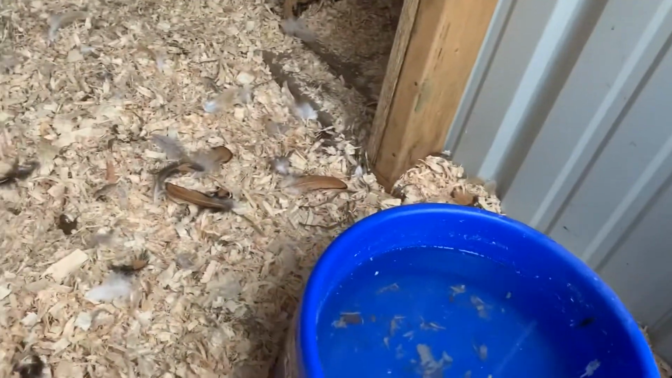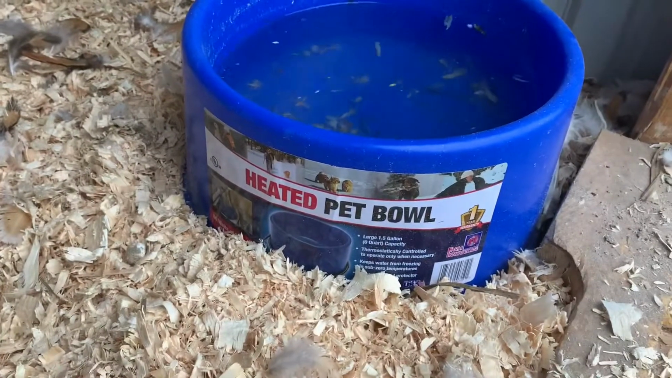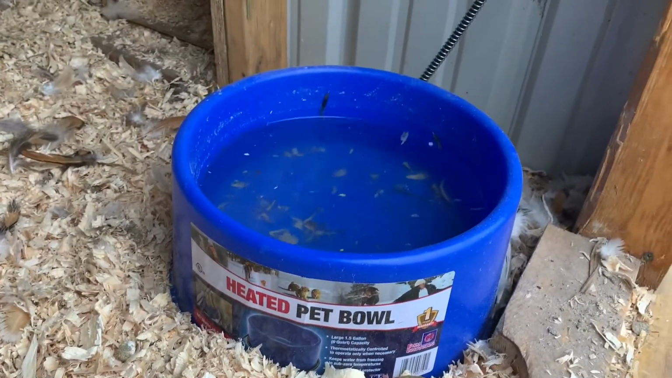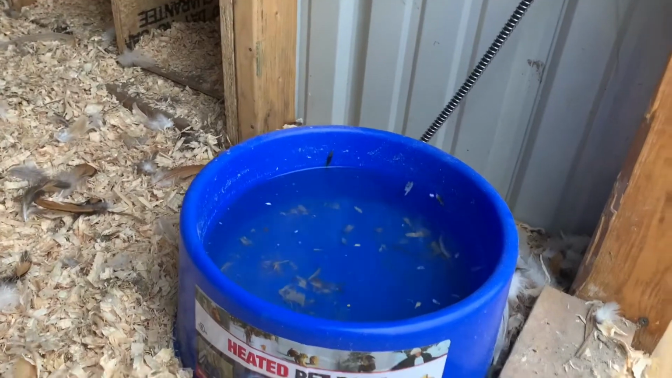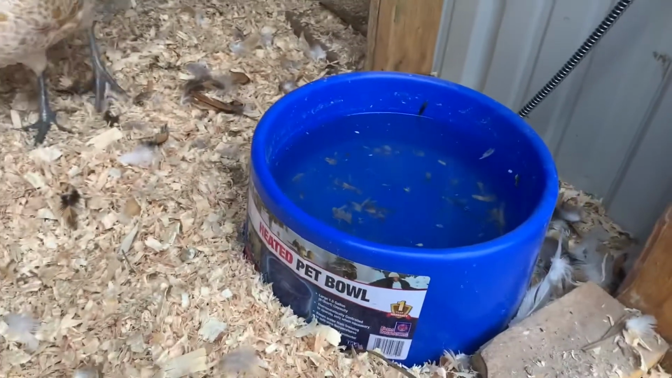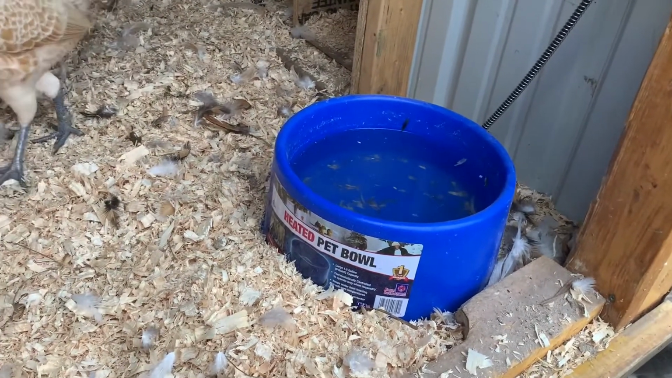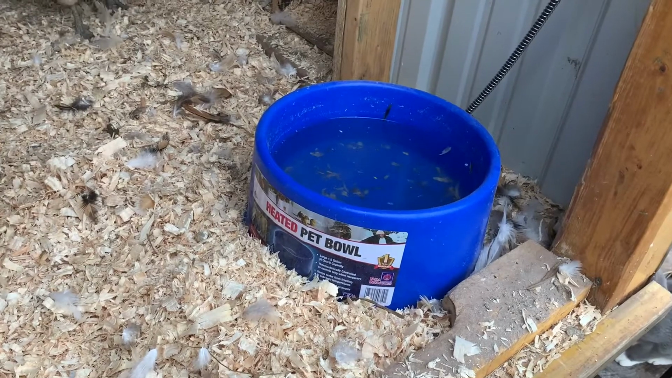this here, and this is called a heated pet bowl. Holds 1.5 gallons, and this was only 15 bucks. So $15 versus $50 or $60, I'll take that. Seems to work great. I'm going to go ahead and empty it out, put some new water in it, and I'll show you how it kind of functions.